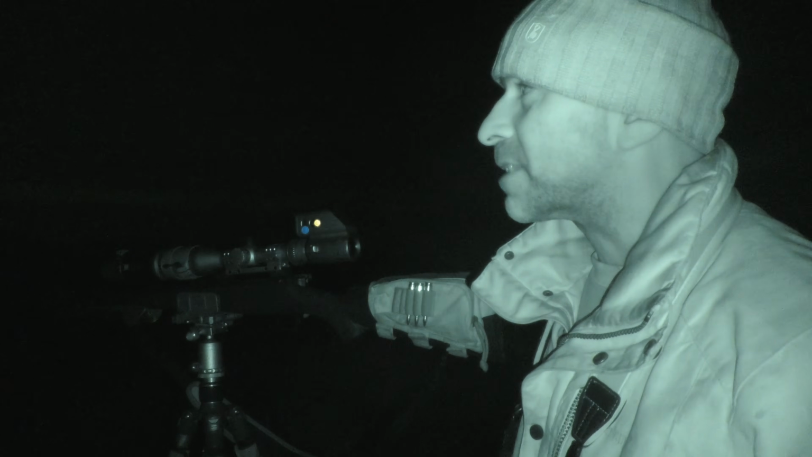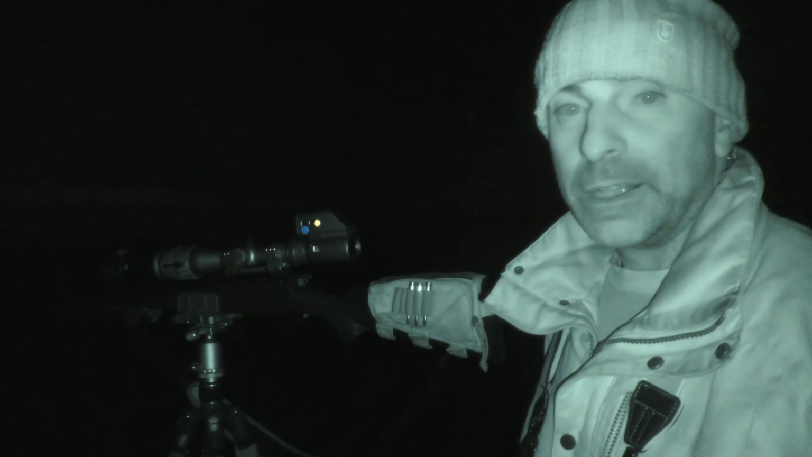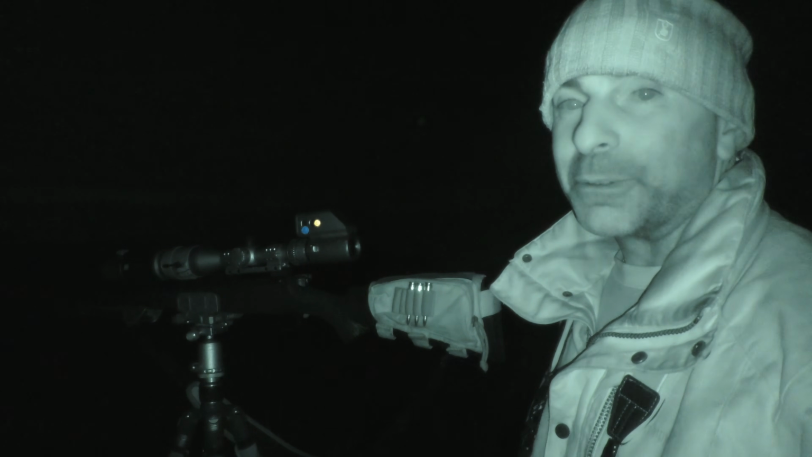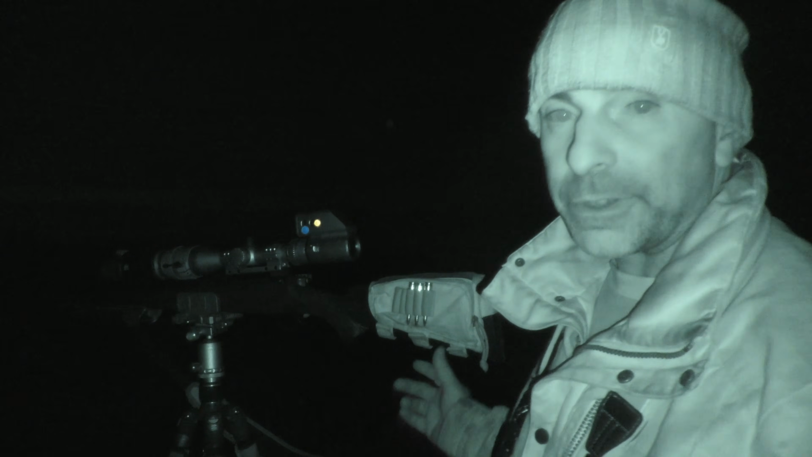But seeing that I've seen a few foxes around, and there's been some deer tracks up here, I think what I'll do is pop back in the morning and have a little look as well, if the weather's alright. So I'll have a little look tomorrow and see if we can find something, and I'll give you a better rundown on the gear that I've been using this evening too.